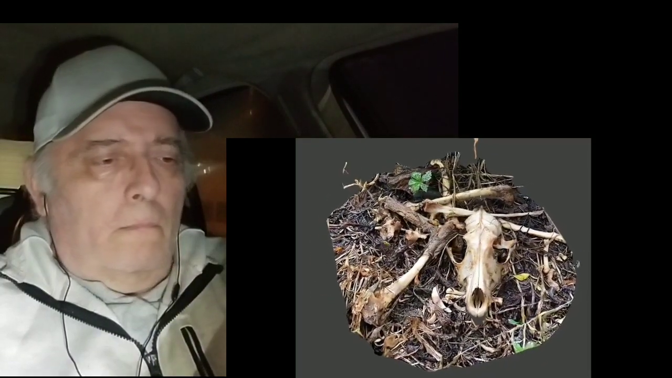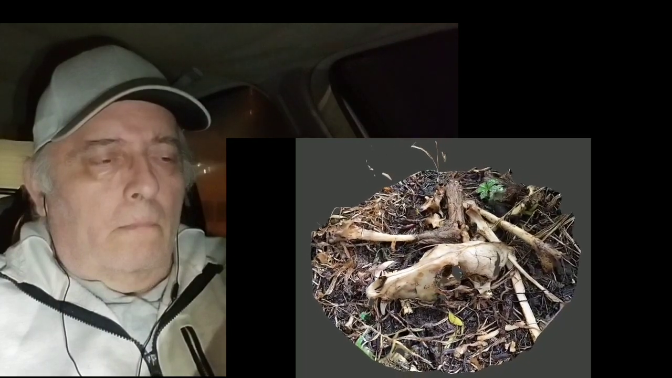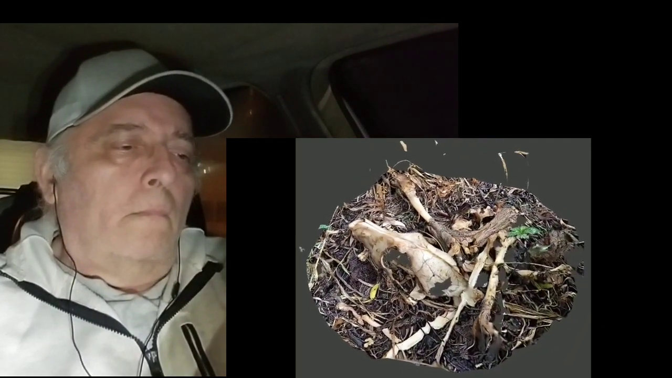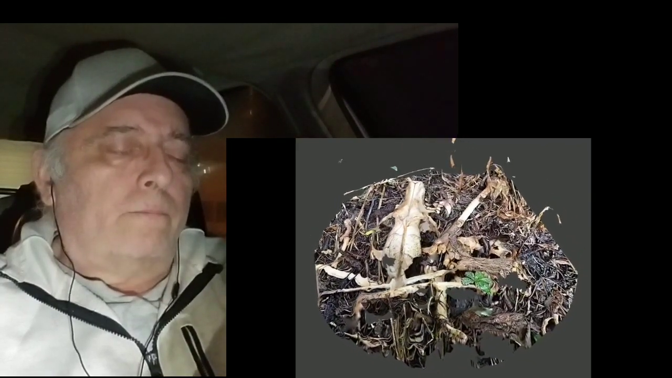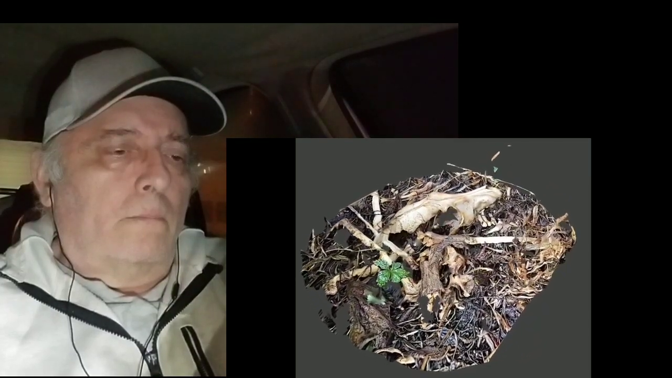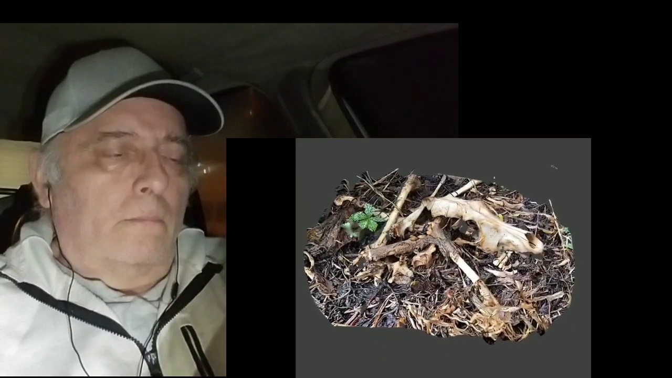But could this be evidence that an upper-level predator was in the area, and perhaps was the cause of death for this coyote? It could have easily died from other natural causes, but it's an interesting find nonetheless. Tell me what you think down in the comment section below.